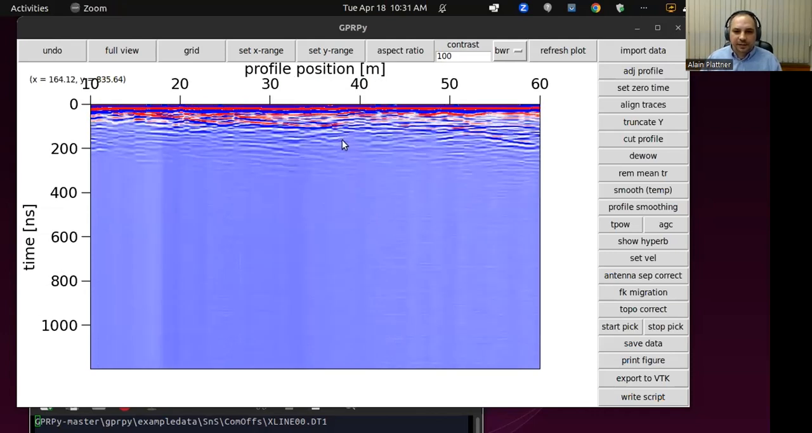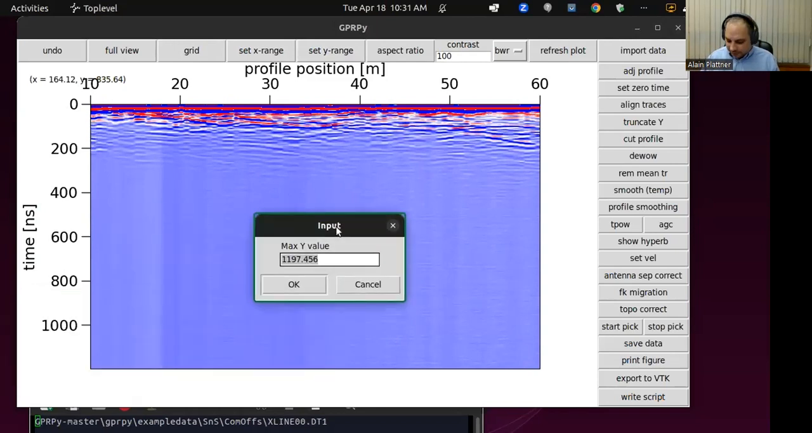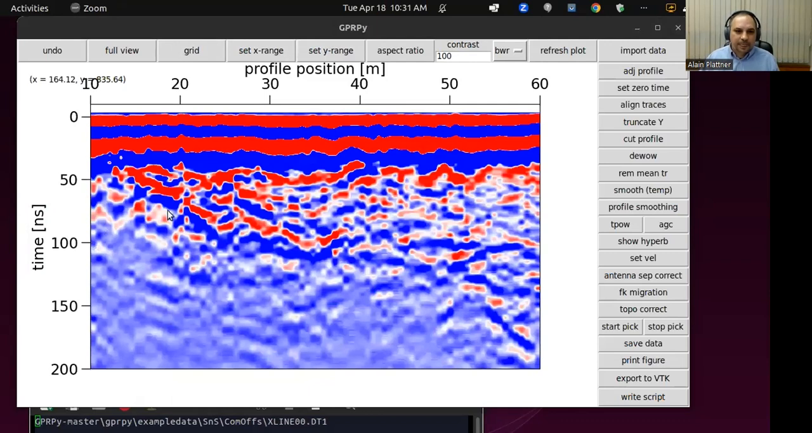Let's put in 60. Okay, this one immediately, we didn't need to click refresh plot, it immediately showed it. And maybe we only want to have a look at time between, let's say start a little bit even earlier, -10 to 200 nanoseconds. So set Y range, -10 to, let's say, for example, 200 nanoseconds. Okay, so what we see here is that there is a little bit of data already before 0. And then what we see is these bands that go across. This is because we used unshielded antennae here.